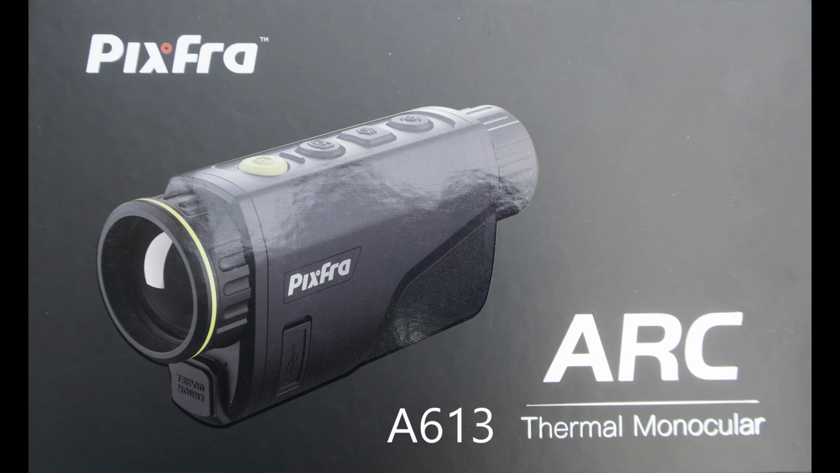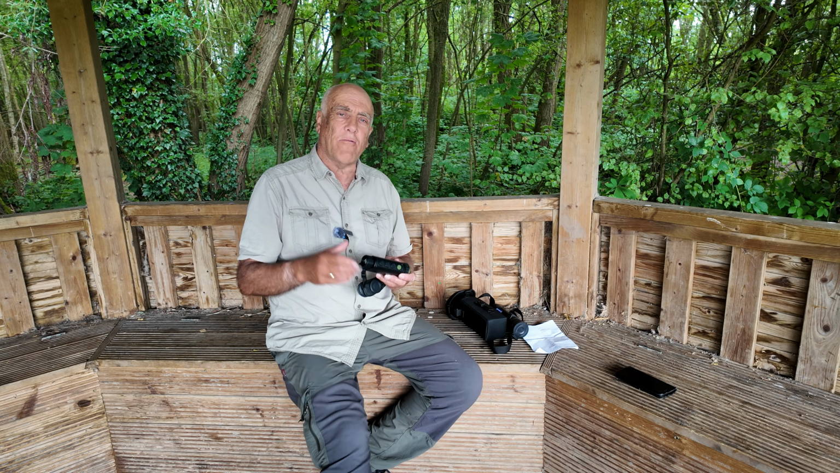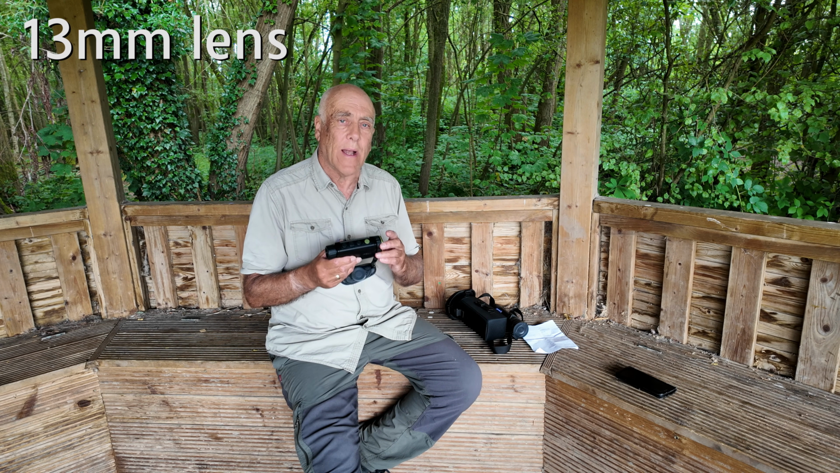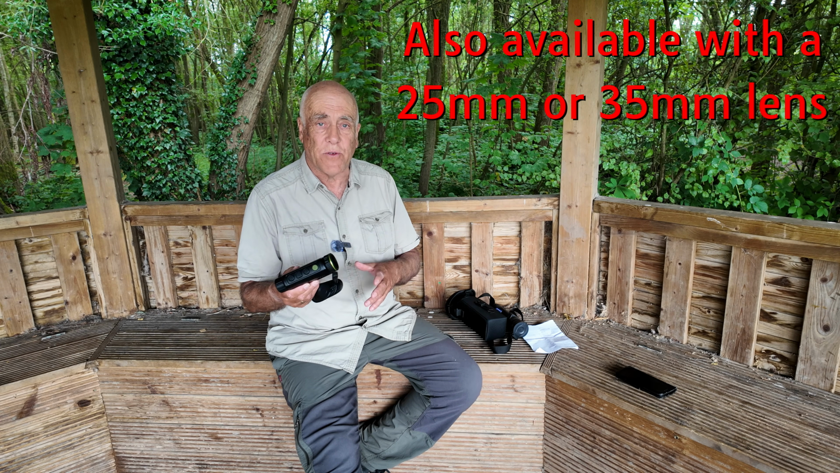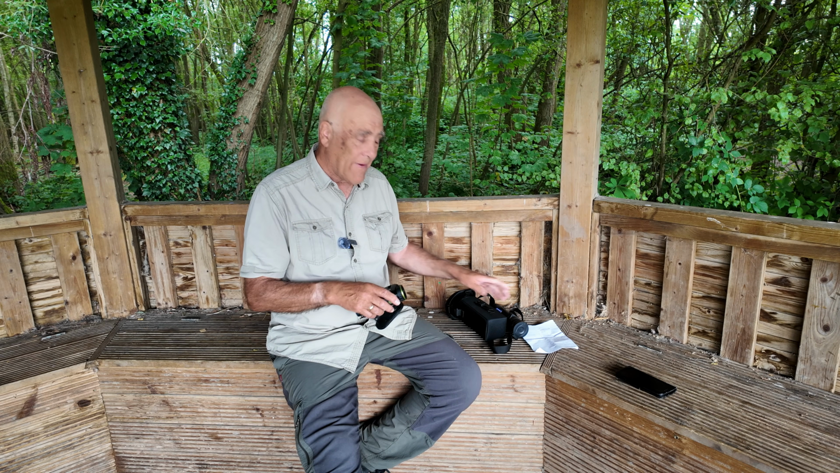It's a Pixfra ARC A613. That's the model number. The 13 refers to the lens. It's a very wide-angled lens, and interestingly it's promoted as being suitable for ecologists. It doesn't say birdwatchers, just ecologists, and that's been something I've been thinking about while I've had this one.